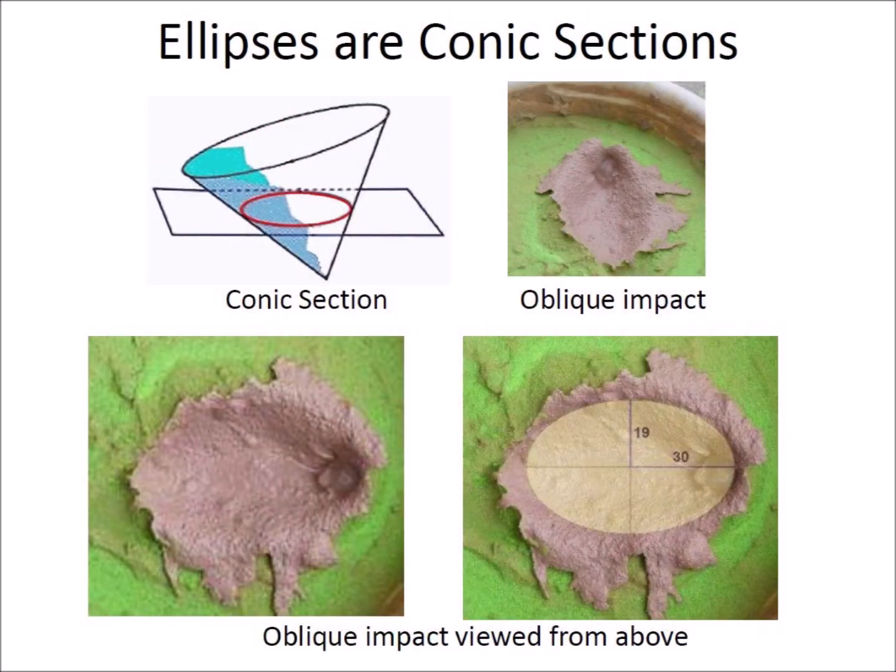Ellipses are conic sections, and the elliptical geometry of the Carolina Bays can be explained if the bays originated as inclined conical cavities that became shallow elliptical bays by viscous relaxation. Experiments confirm that oblique impacts on a viscous surface produce inclined conical cavities that are elliptical when viewed from above, and the raised rims are outside the elliptical area.